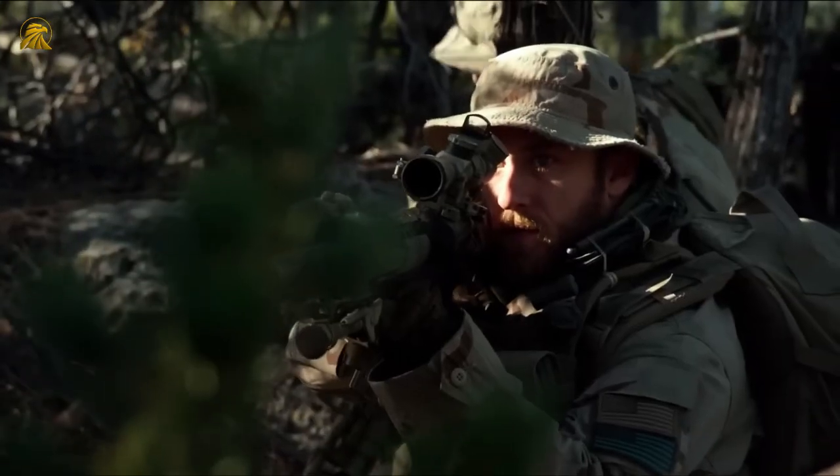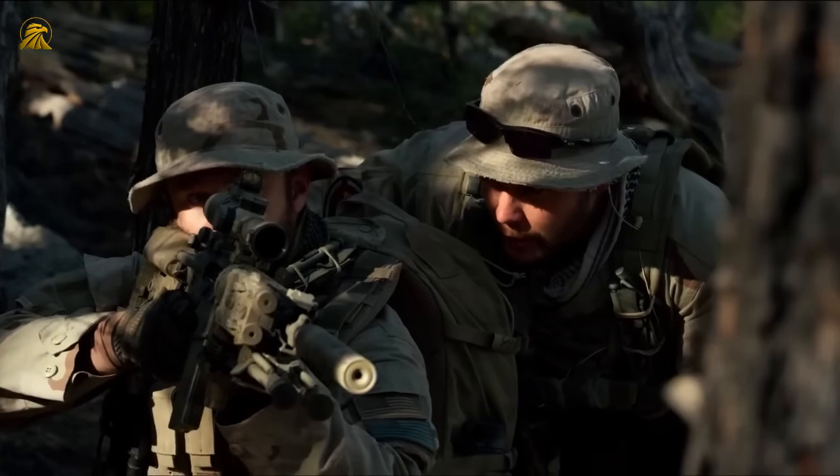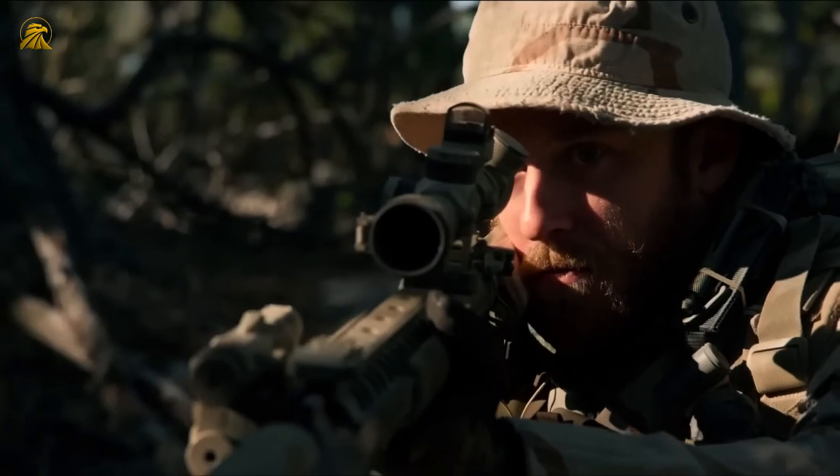Since February 2022, the conflict between Ukraine and Russia has completely transformed the concept of modern warfare. But it's in 2025 that we're witnessing something truly revolutionary. The deadly combination of snipers using artificial intelligence and remotely operated FPV drones is rewriting the rules of military engagement.